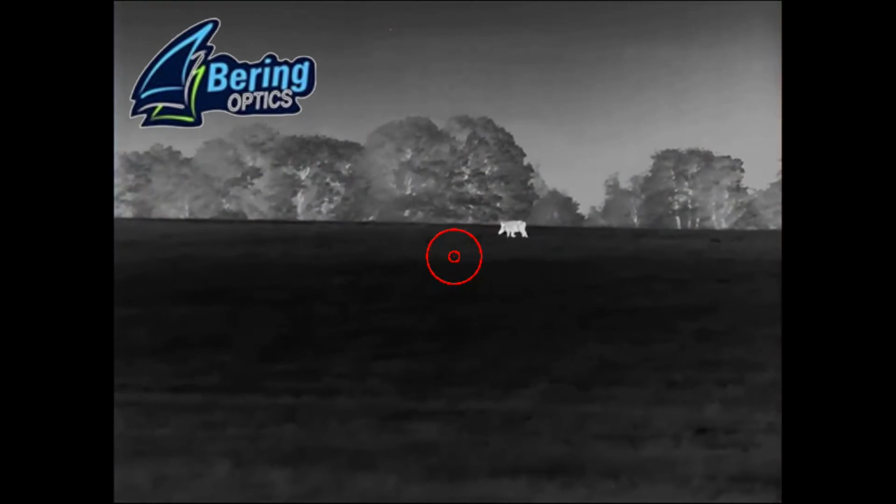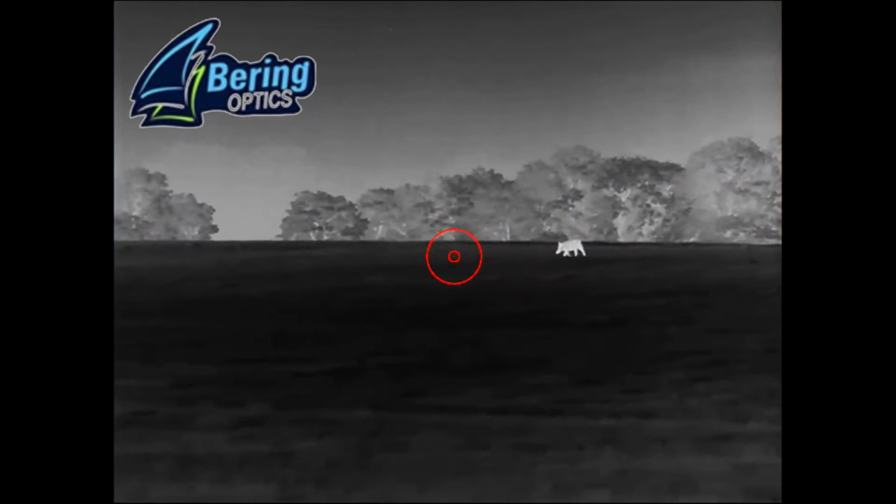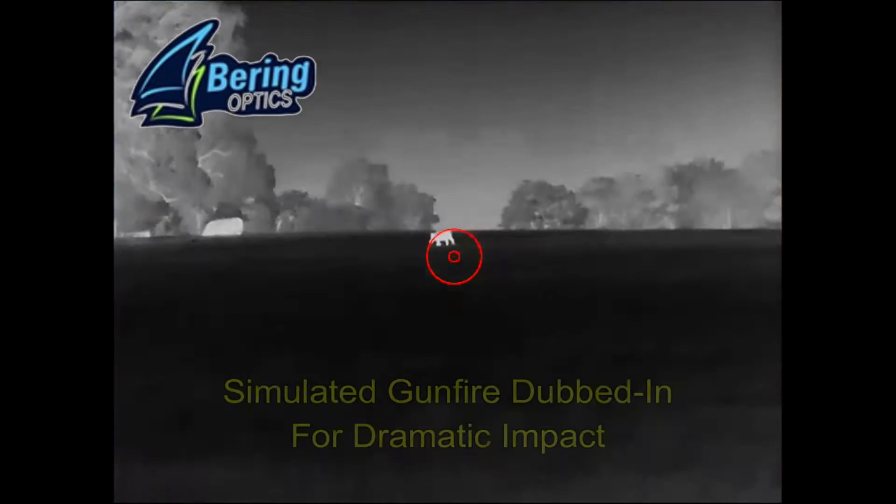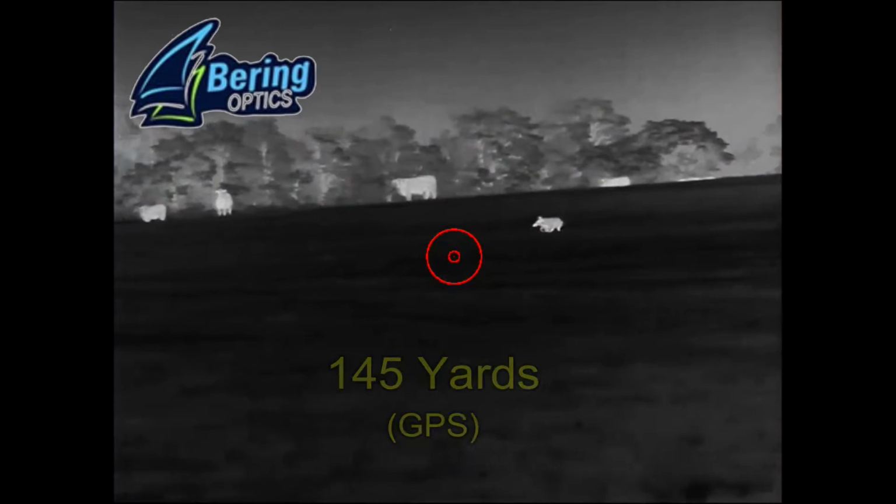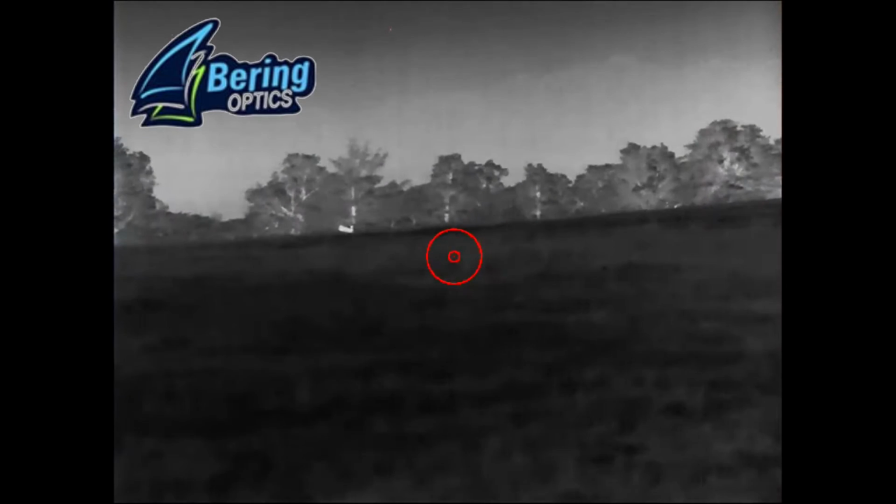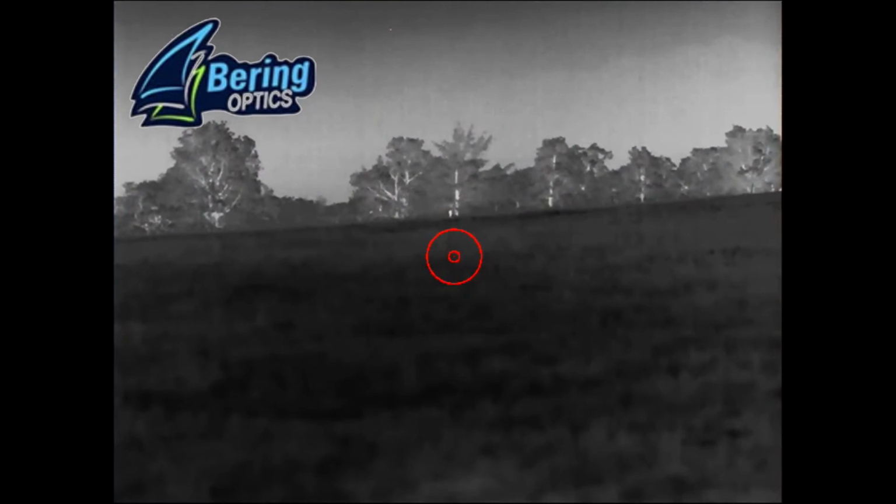So we're left twiddling our thumbs again when Ben spies this hog coming in from our right. We think this is the hog that we passed up. Ben is already ready on his rifle, so I'm just going to spot for him. Alright, here we go. Pew! That shot probably impacted behind the hog as it was moving, so I'm telling him to hold off shooting right now until it clears the cows. I tell him to go ahead and shoot. He gets on the hog, leads it beautifully, and the hog goes down at 145 yards.